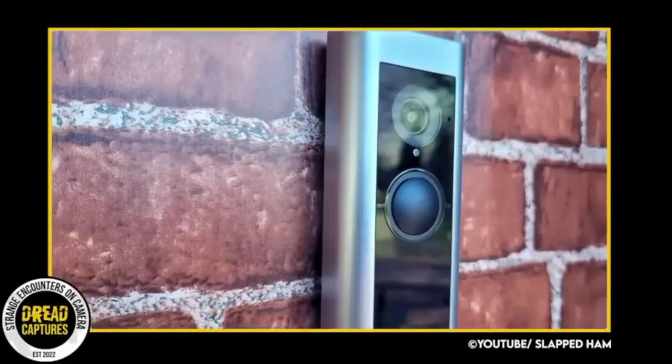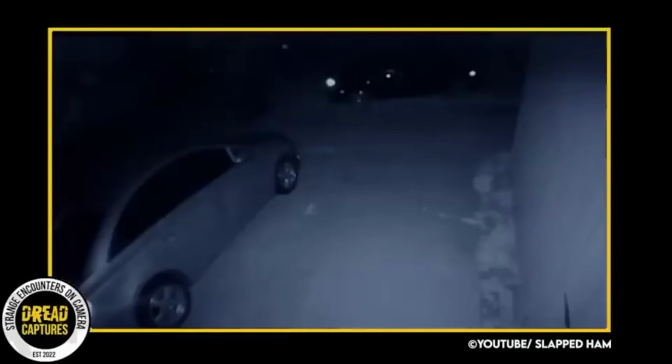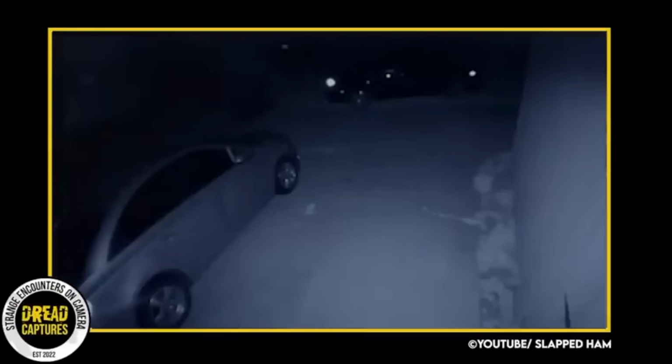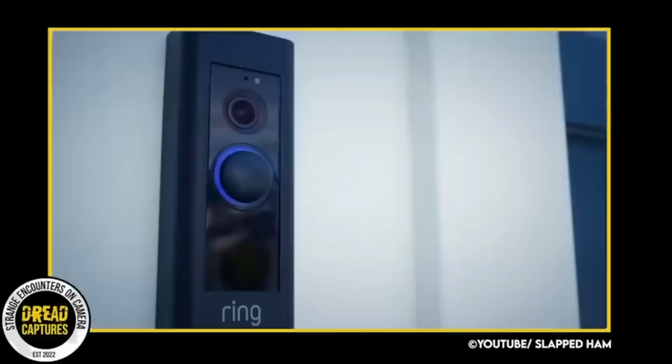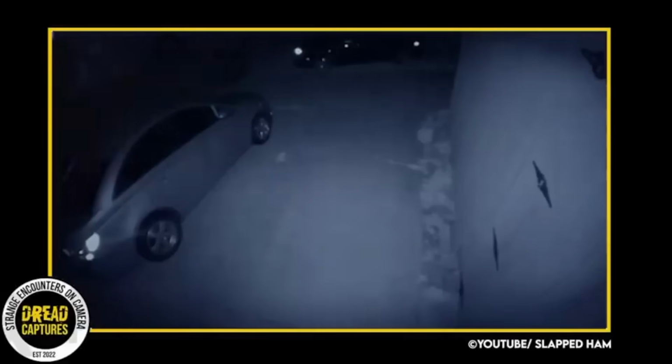The concept of the video doorbell was initially introduced in 2013. Since its mass production, users like Redditor Love Crystals from Dallas, Texas, have been capturing unusual sightings on their doorbell footage. These cameras have been able to capture more than just human intruders. In this particular footage, the camera was positioned on top of the user's garage. The video shows a driveway and a parked car outside the user's house at night.